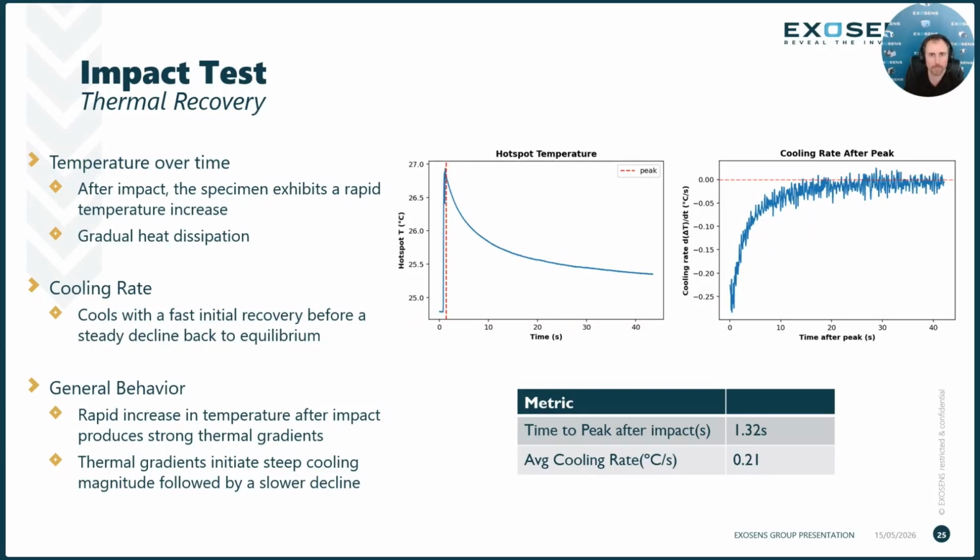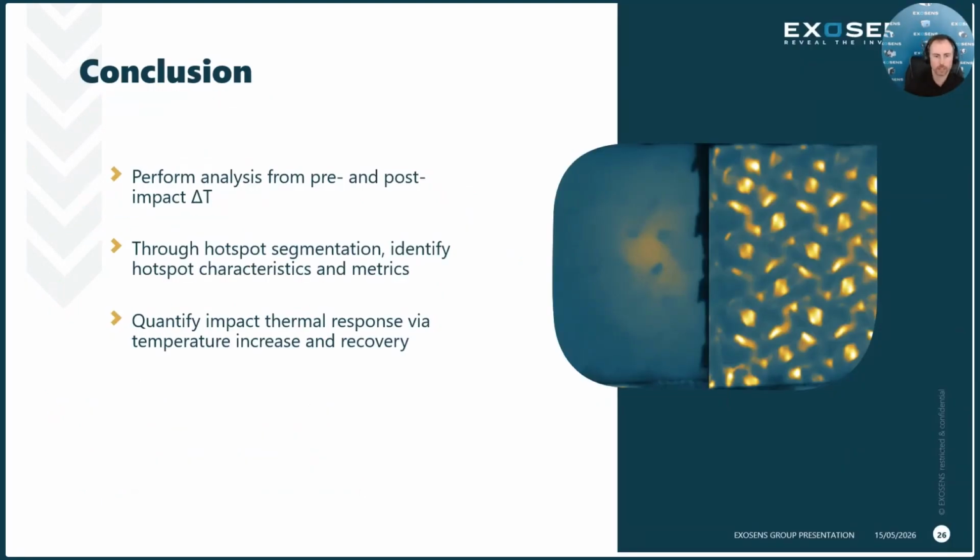And to conclude this test, seeing these first images, the M100 was really nice. We were able to perform an analysis from some pre and post impact images and derive our delta T. And then through hotspot segmentation, we could identify the hotspot characteristics and metrics. And at the end, we were able to quantify impact thermal response via temperature increase, and then look at the recovery and see how this material recovers.